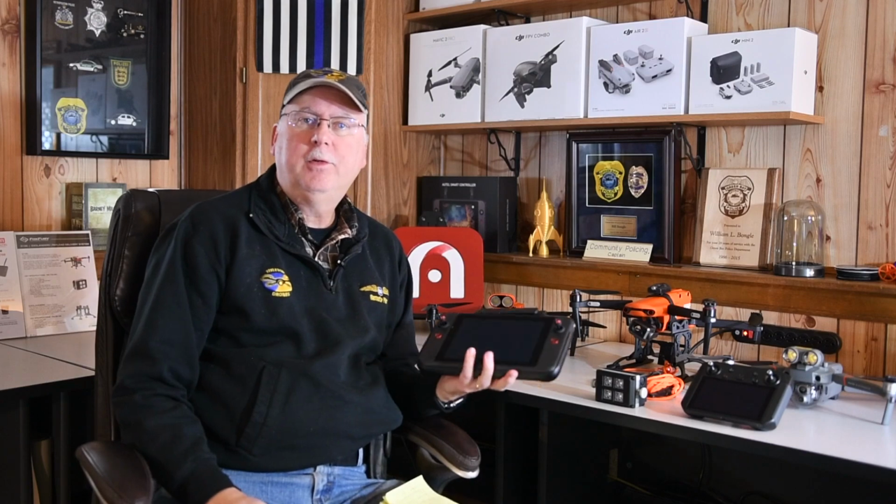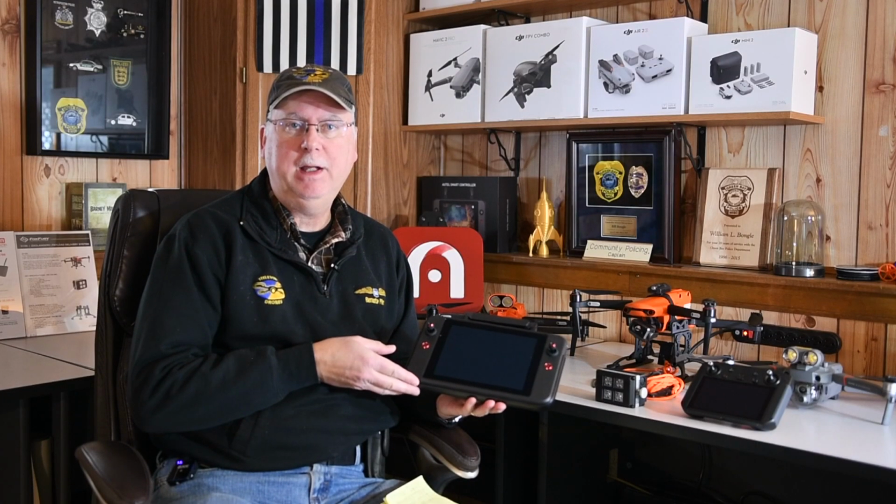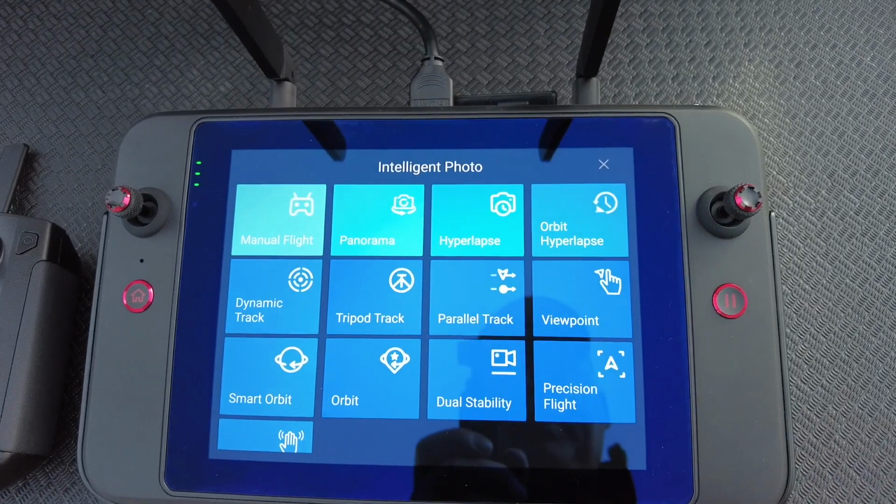We discovered in our test that the speaker system on the Autel had a longer range. You could hear it from further away. It was more clearly audible. Autel's smart remote controller has a larger screen. It's twice as bright as the DJI. It's easier to see. In addition, Autel's application includes extra options for advanced flight modes, such as orbit.